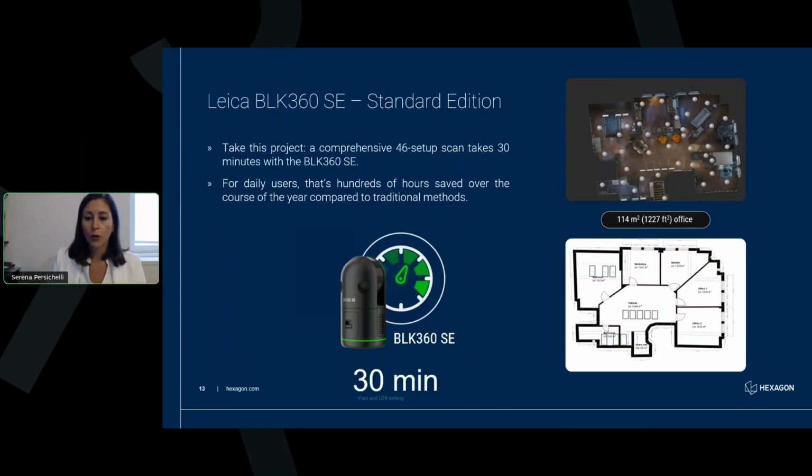If you're working with a laser distance meter or with tape, sketching your measurements by hand, this translates into being able to accept more jobs, moving faster from one construction site to another, and in general, improving your customer base and your business. So adopting this solution really allows you to be faster, more efficient, not only on the field, but also in the office, as you will see later during Marcus' demo and presentation.